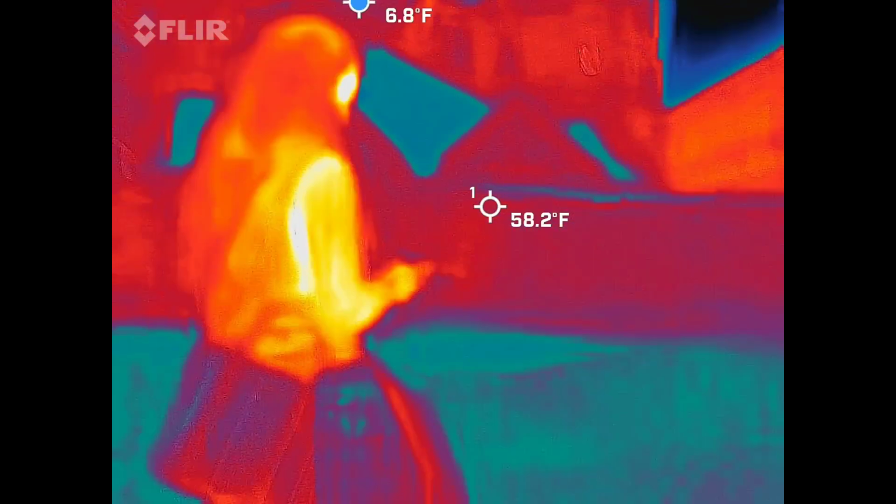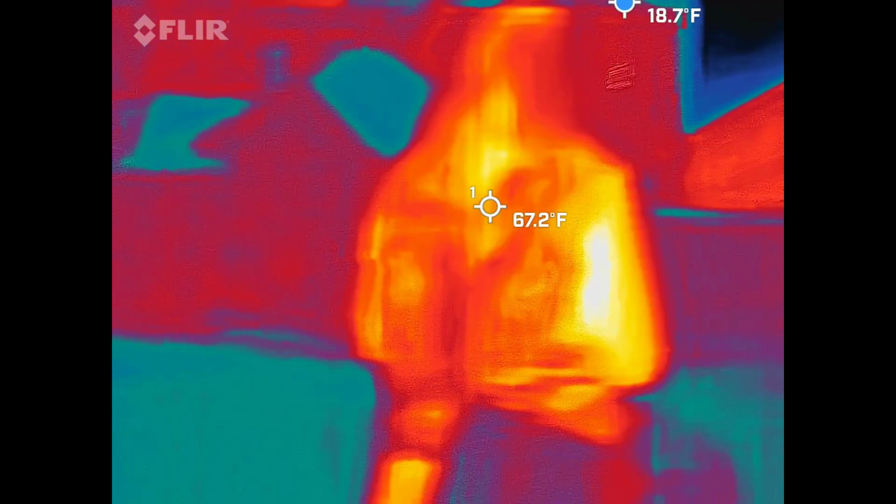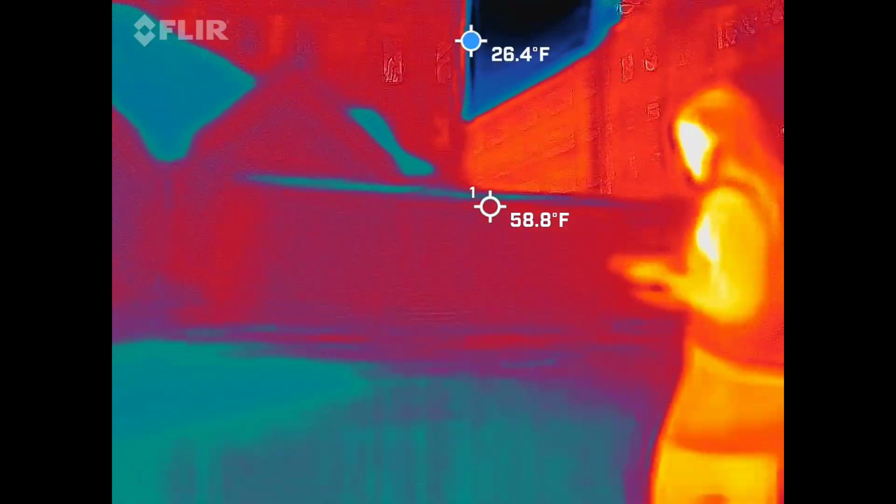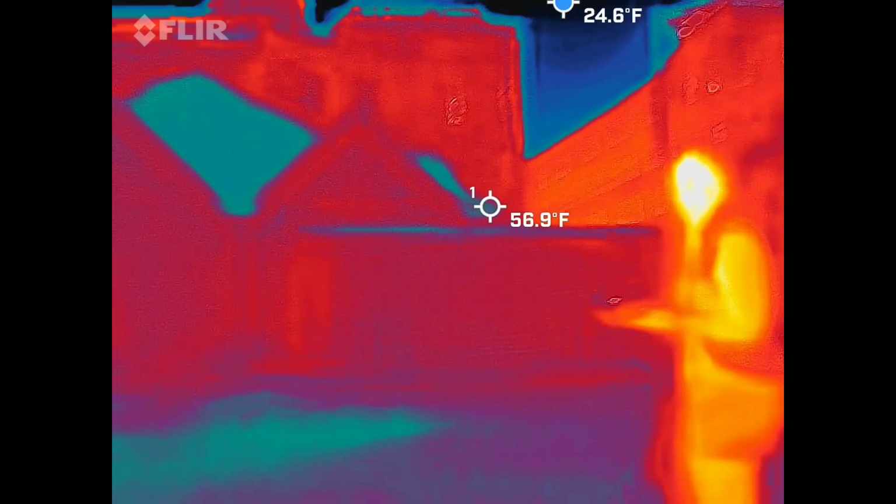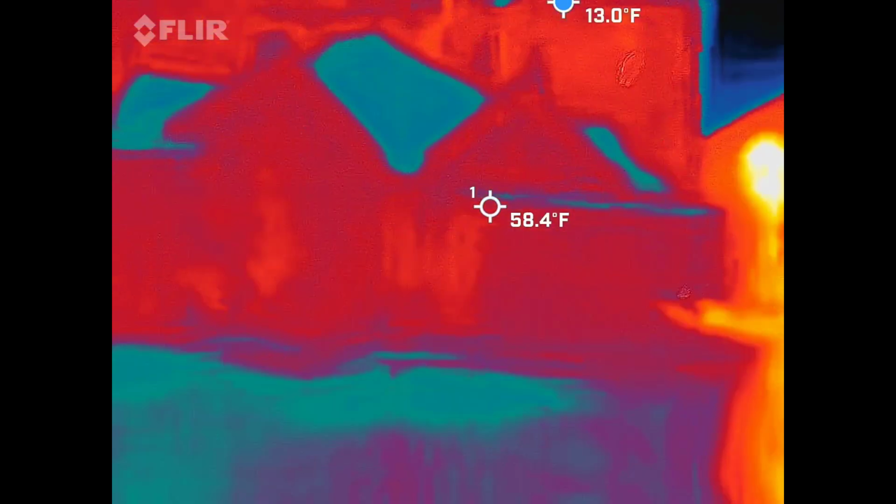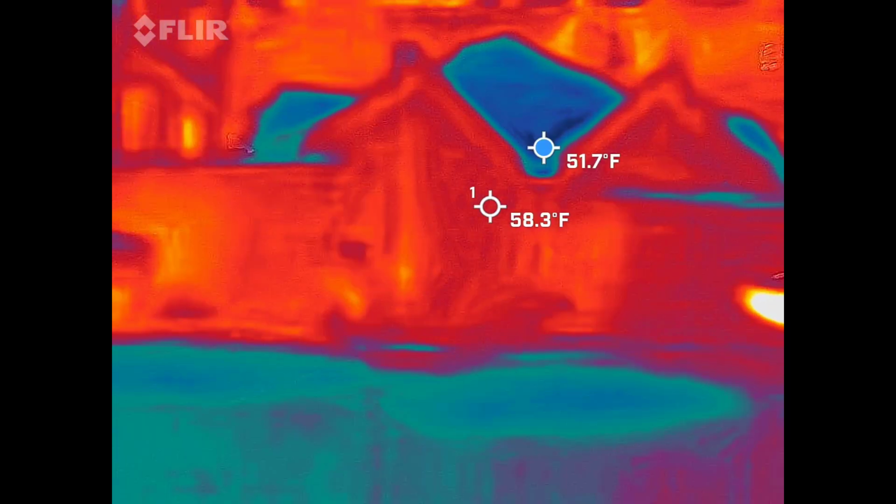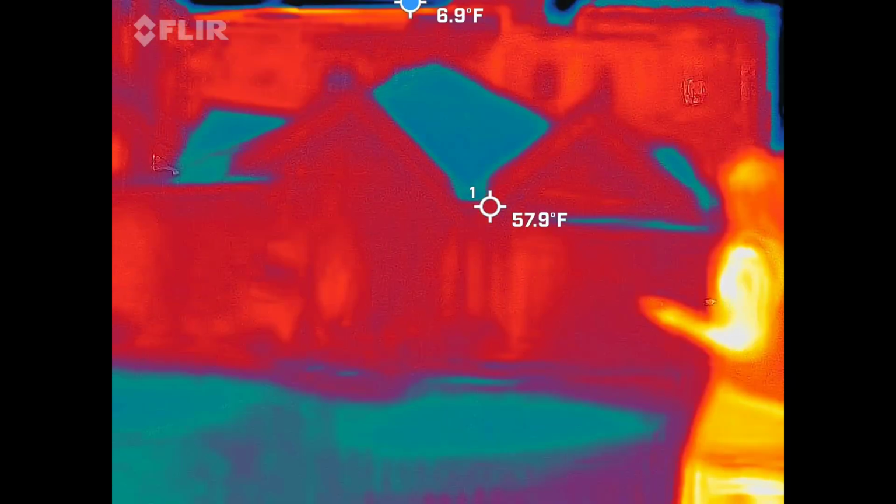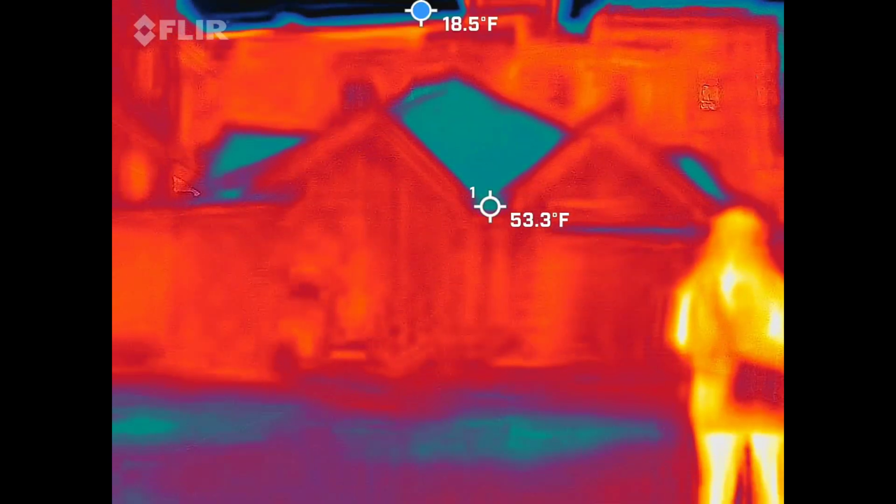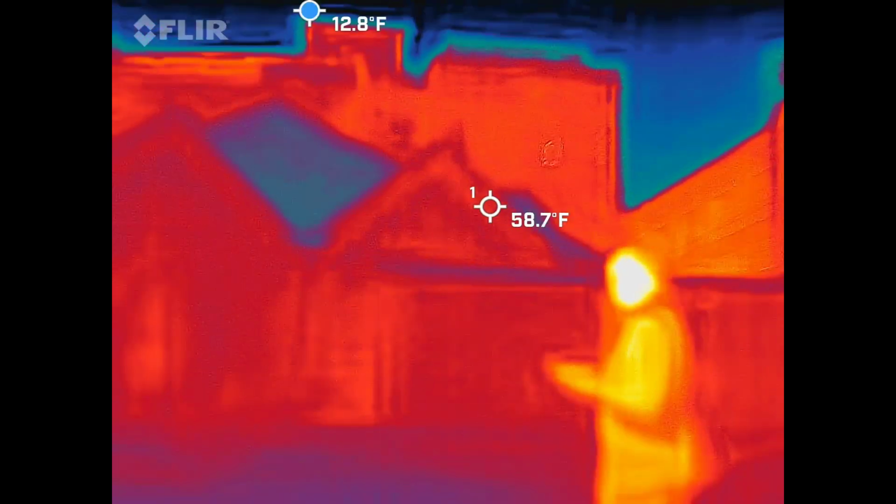I wonder if you get close to that building, maybe something will come out of there. 7. 9. We got a 9. 1.2. Nick, we got a 9 and a 1.2. Is it a 0.9? 1.3.